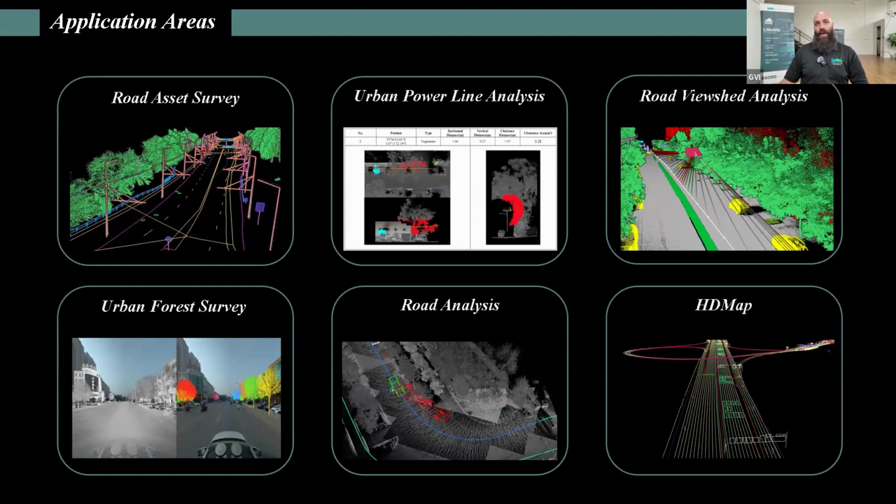On the left-hand side at the bottom, we have urban forest survey. So we have the ability to segment and individually tree ID every tree that is within the data set. This allows for easy management of urban vegetation. On the bottom middle, we have road analysis. This would allow to predictively check, based on truck length, whether or not it would be capable of making a certain kind of turn going down a specific road. There's several different features. It can generate reports related to these results.